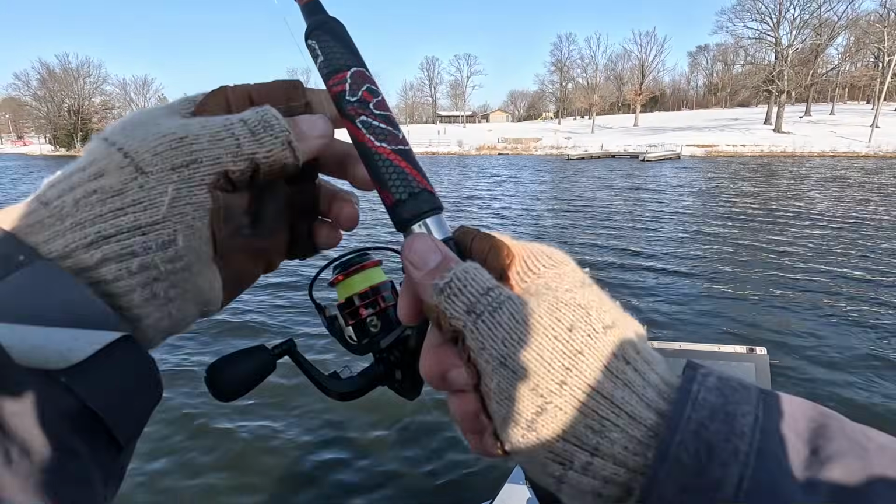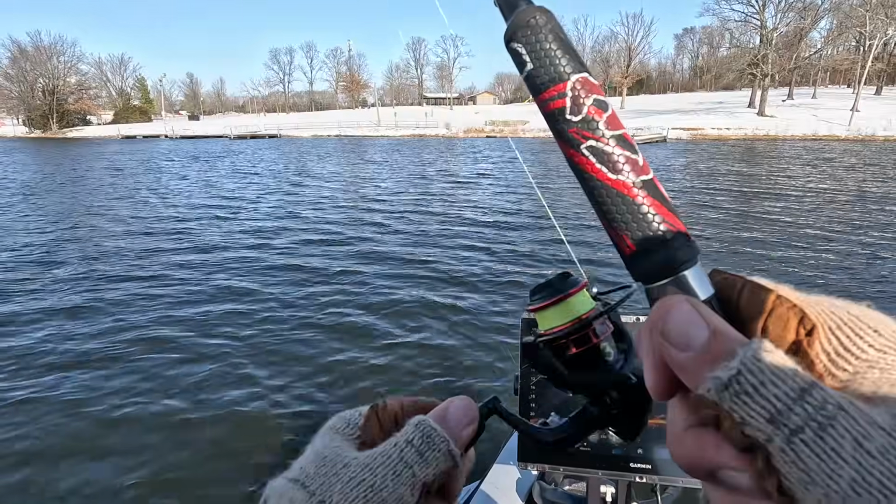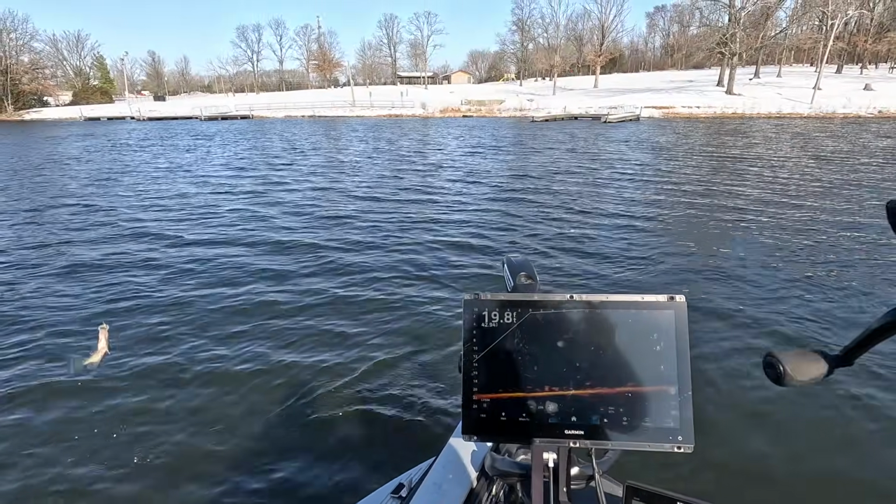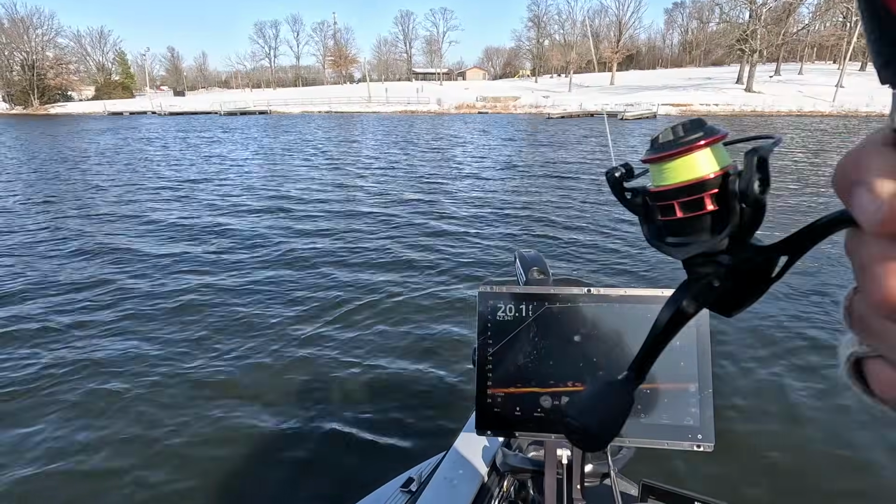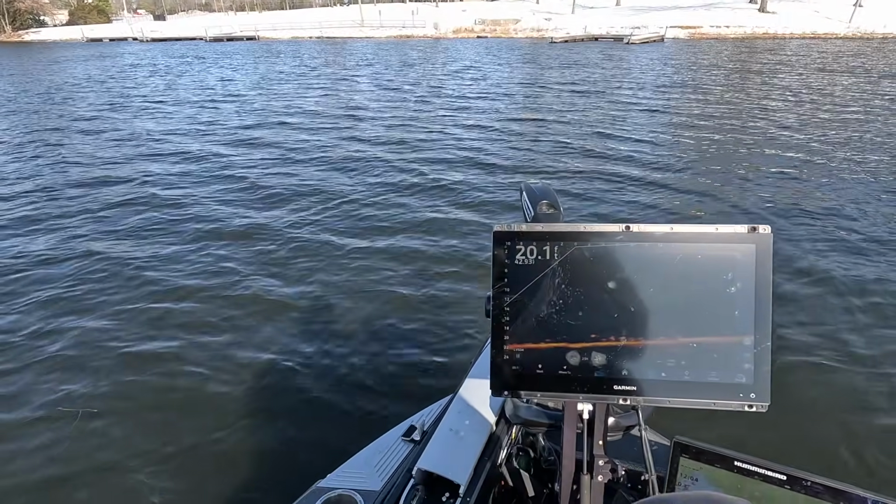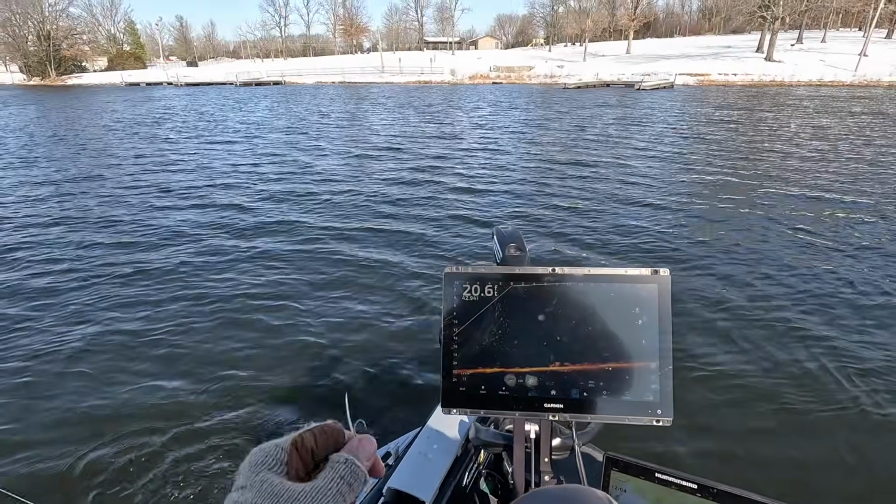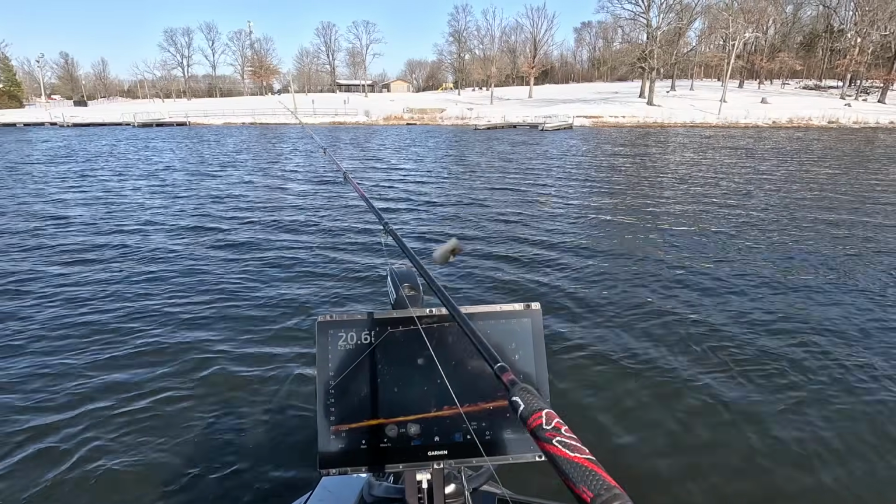There we go. First customer. Boy, that took a while. Get him to bite. We're working for small fish here right now. Good night. Look at that. It took everything I could to get him to bite. They're just down there in the mud.